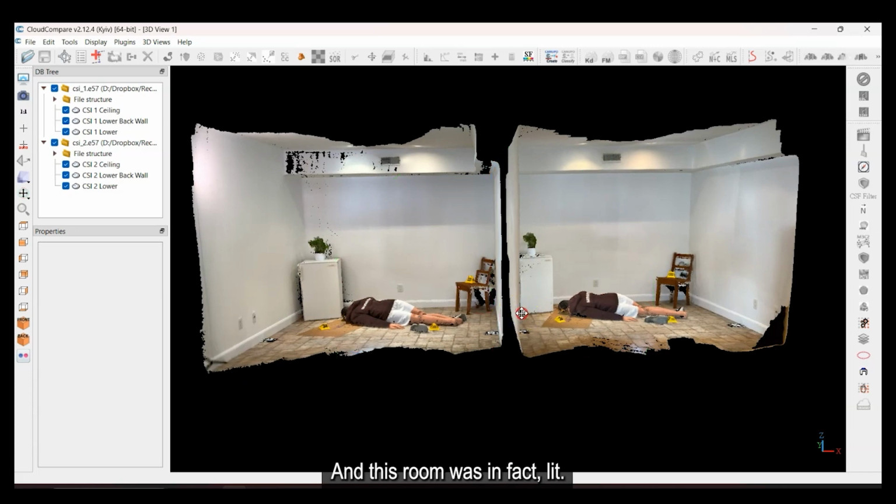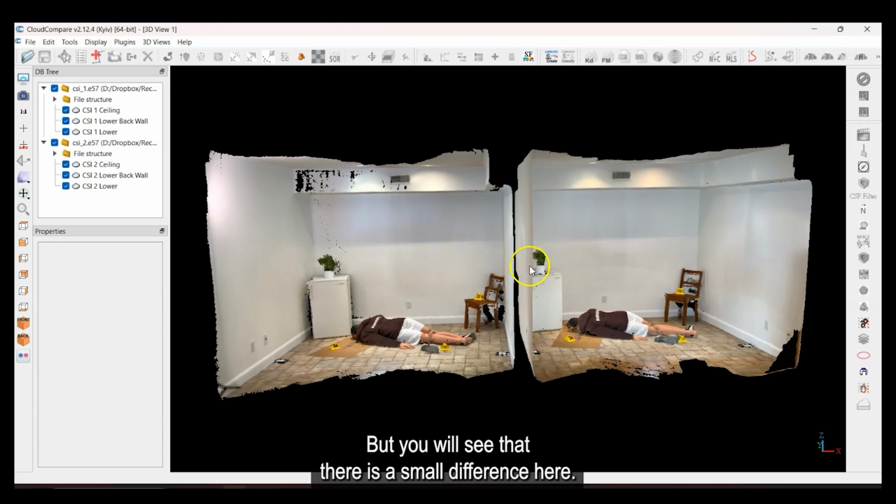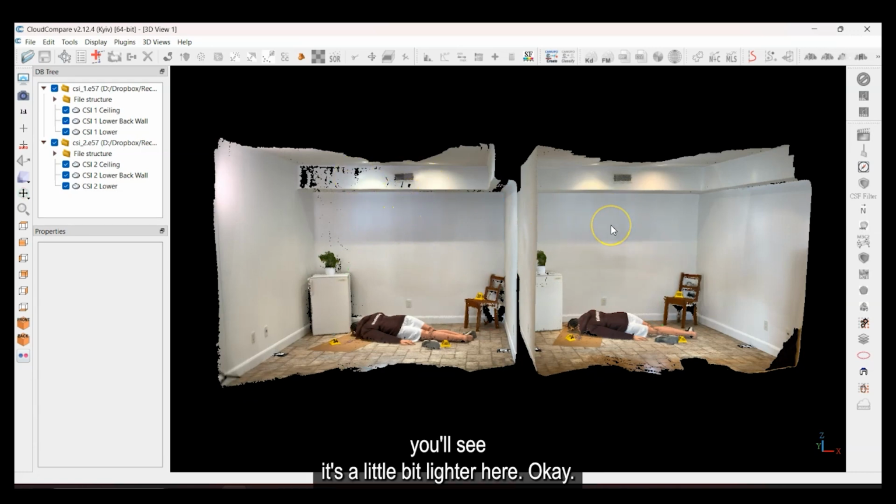And this room was, in fact, lit, so it has pot lights and stuff. So it actually wasn't too bad. But you will see that there is a small difference here. So where this shadow is here from the vent box, you'll see it's a little bit lighter here. Okay, and that's probably because of the lighting, with using the Rugal lights.